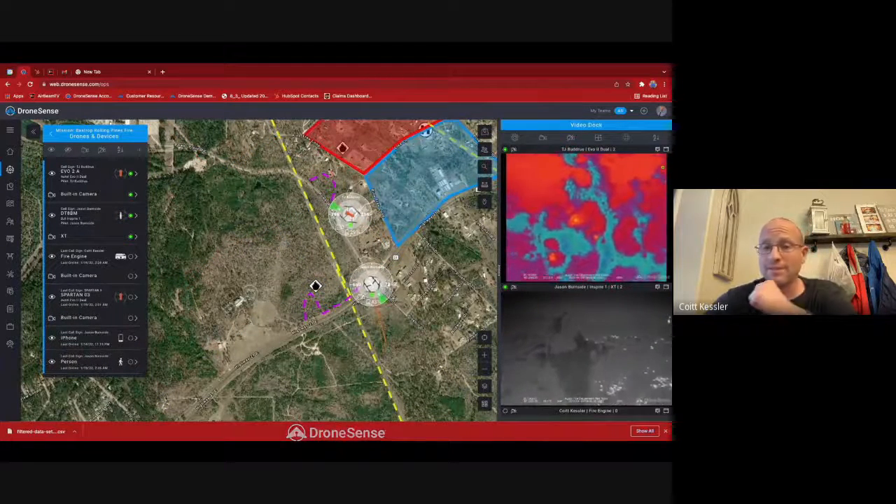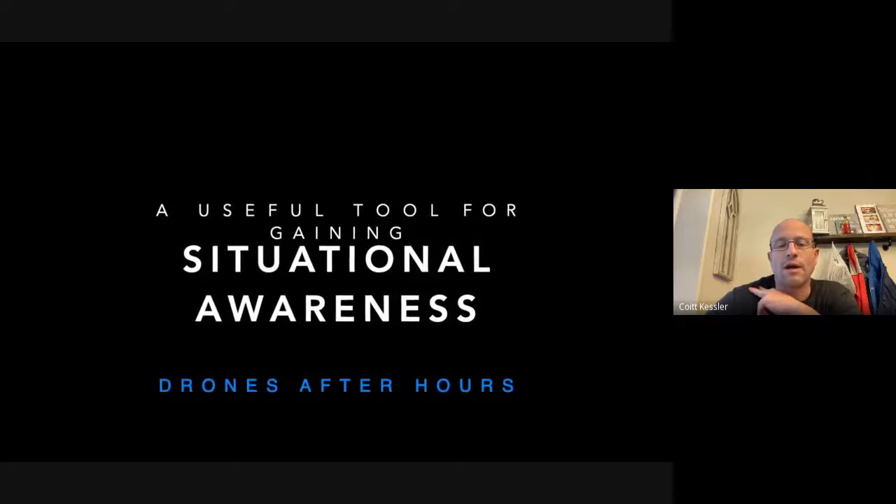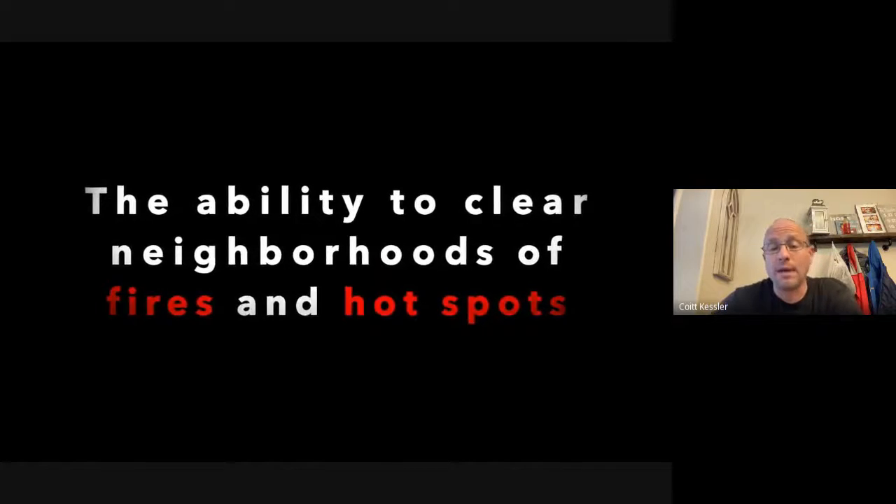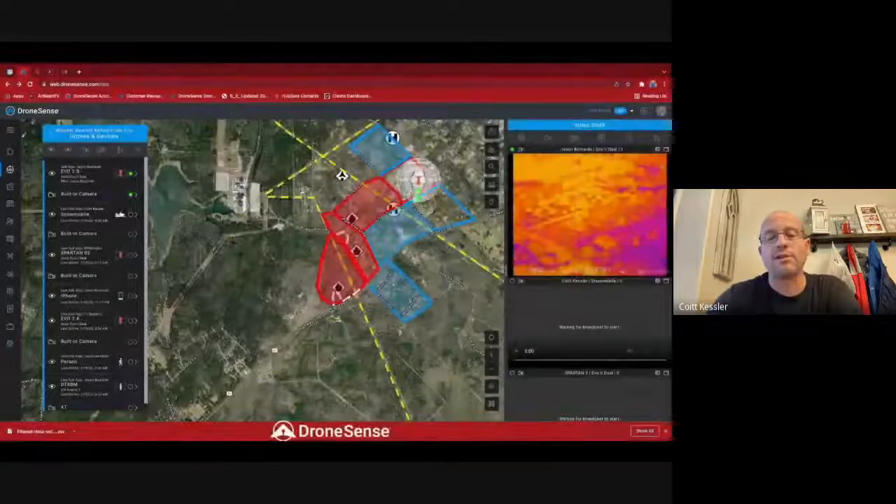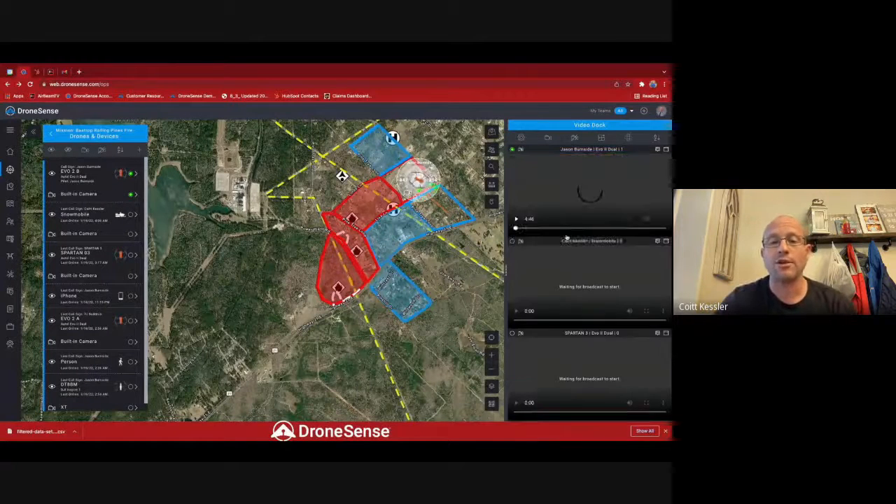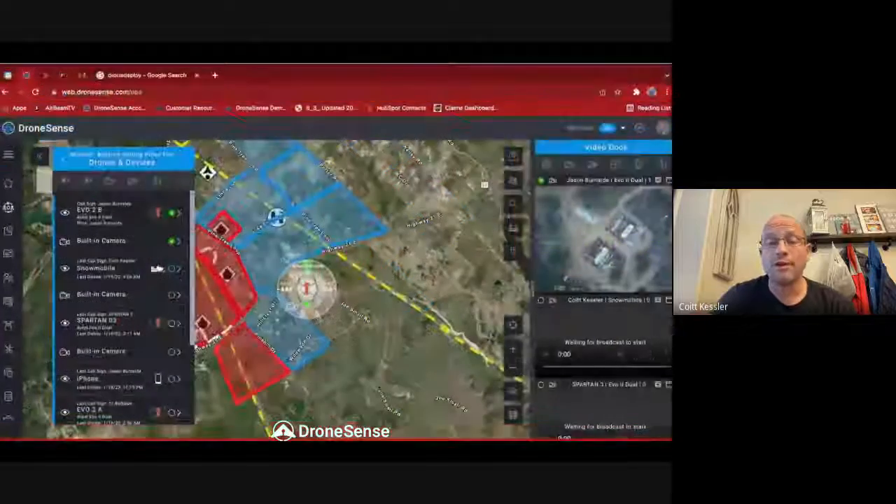And Incident Command wanted to see where the hot spots were, where the flare-ups were popping up. Then the strike team leader would send somebody over with a UTV, and they would knock it down with the hand crew. And then we would move on and find another hotspot.